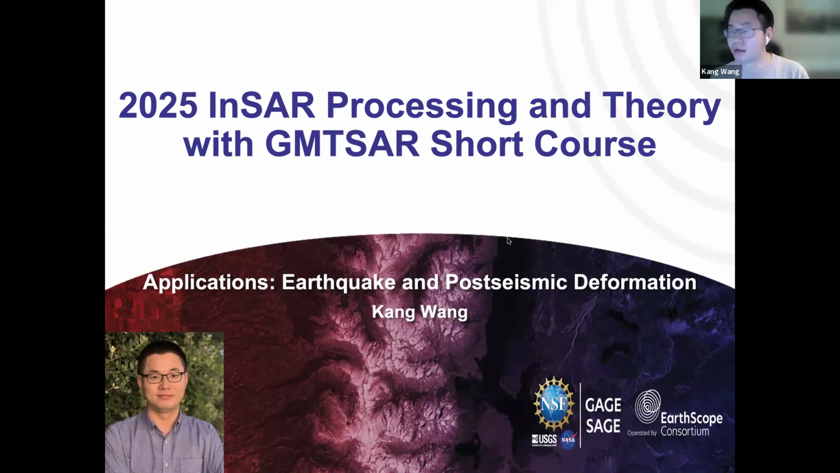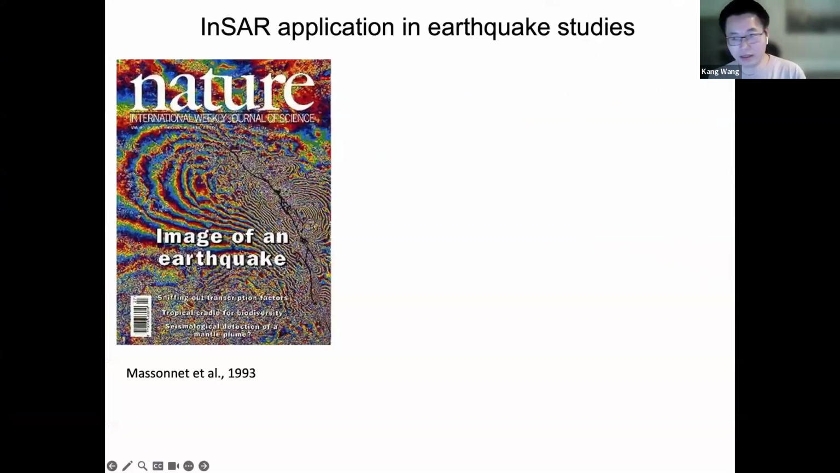As we just saw in Eric's talk, InSAR can be used to study volcano deformation. And in this presentation, I'm going to show how InSAR is used to map ground deformation from earthquakes. You will probably have seen applications of InSAR to map deformation in other geological or engineering settings. In fact, InSAR has been widely used to map all kinds of ground deformation